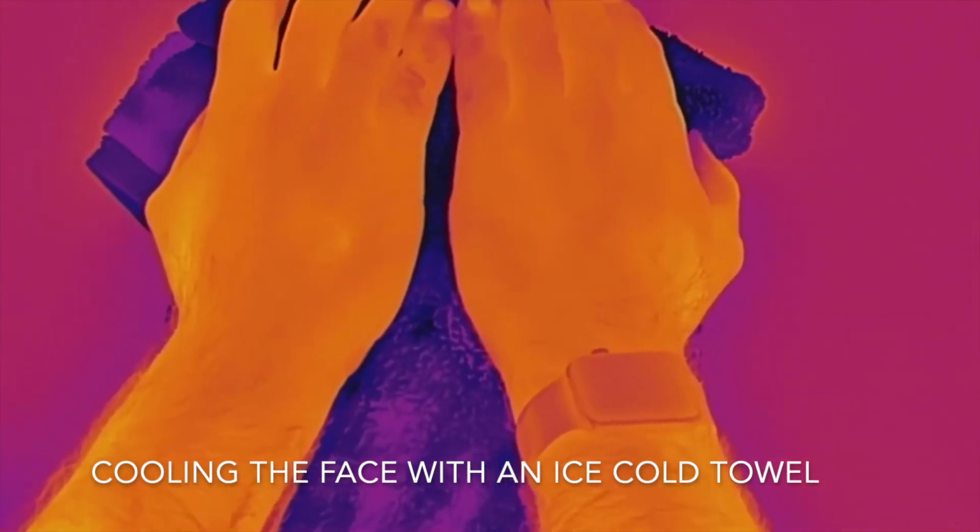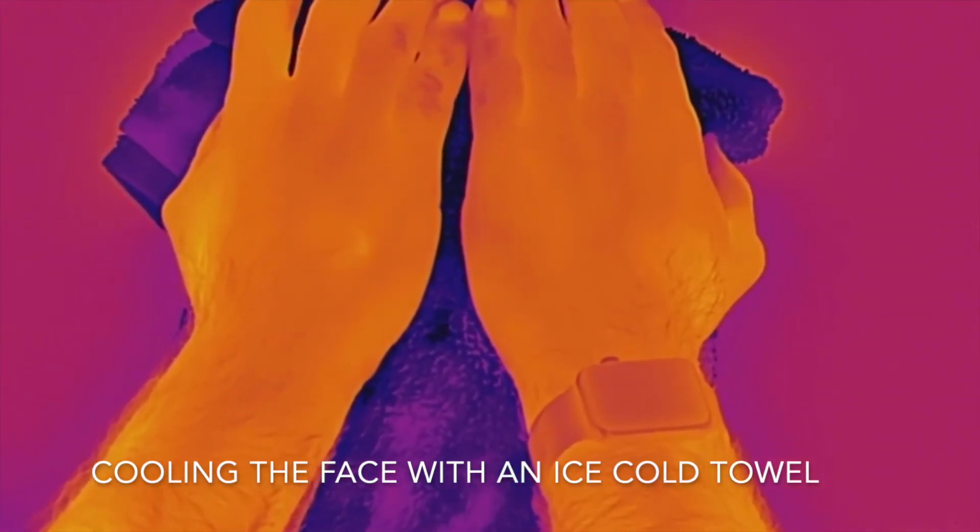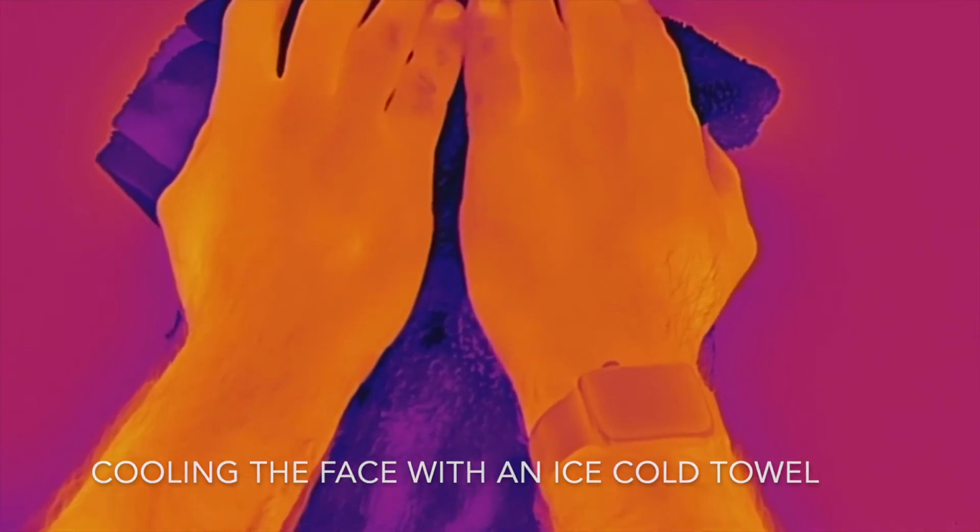In this experiment, using an ice-cold, wet towel, we cool the face, simulating cold weather's impact on the temperature of various face areas. At first glance, you can see the eye corner areas maintain a higher temperature, hence the yellow color, and the other parts of the face remaining much colder, represented by the color purple. When we speed things up, you can observe how much slower the forehead area heats up to the initial state, compared to the eye area. This again proves our point.